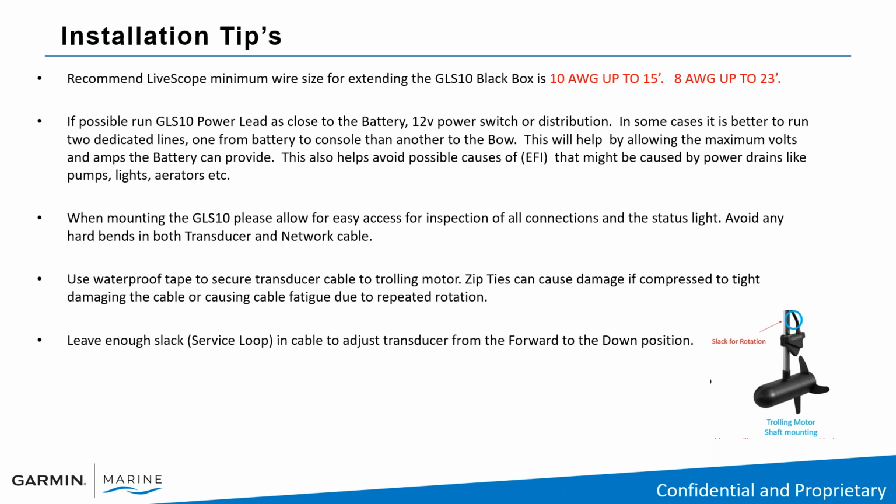And this is caused by power drains like turning bilge pumps, lights on, aerators on. So on most of our boats, we're turning these on all the time. And if you have all these connected to the same power lead, or if these all are running to your battery, you have all these ring terminals stacked onto your batteries and you throw LiveScope, you're going to cause possible EFI interference into the LiveScope system.